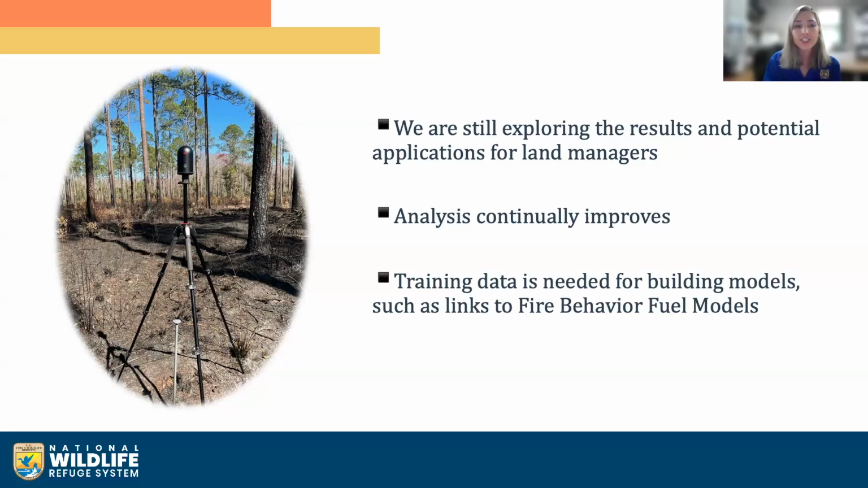And then finally, a major contributing factor for the produced products is the training data inputted. So the data analysis cannot model a metric that they don't have inputted data to train the machine learning. So if you want TLS data to model a certain deliverable, such as linking it to the standardized fire behavior models, then that information has to be collected at the same time as the scan.